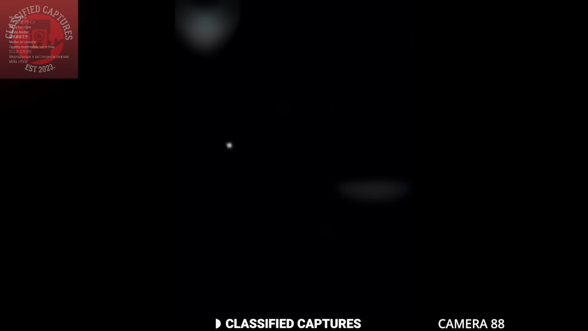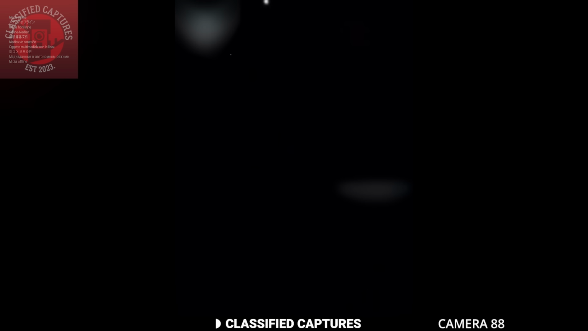Someone shared this footage they took one night, believing they'd captured a rake. The video is very dark, but we can still make out the outline of a figure. It appears to be a pale humanoid creature crouching on the ground with round, glowing eyes. This description matches the typical depiction of a rake, a terrifying creature from internet folklore.